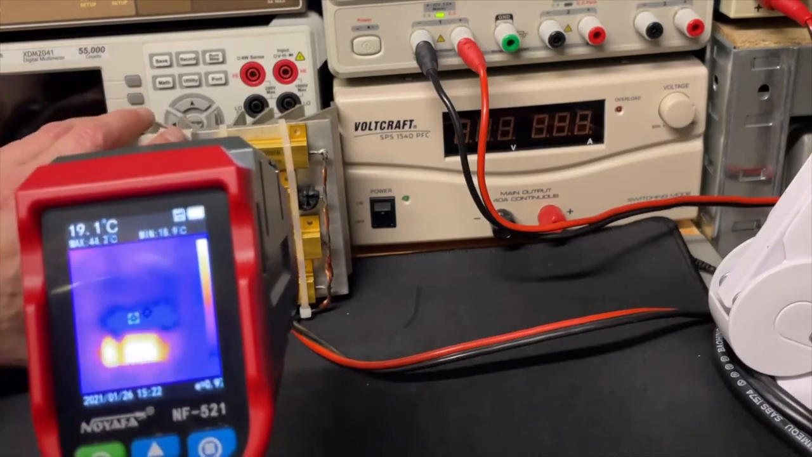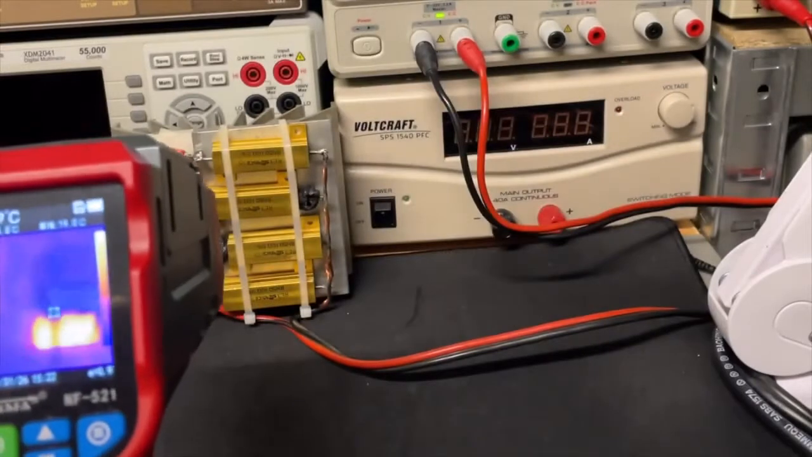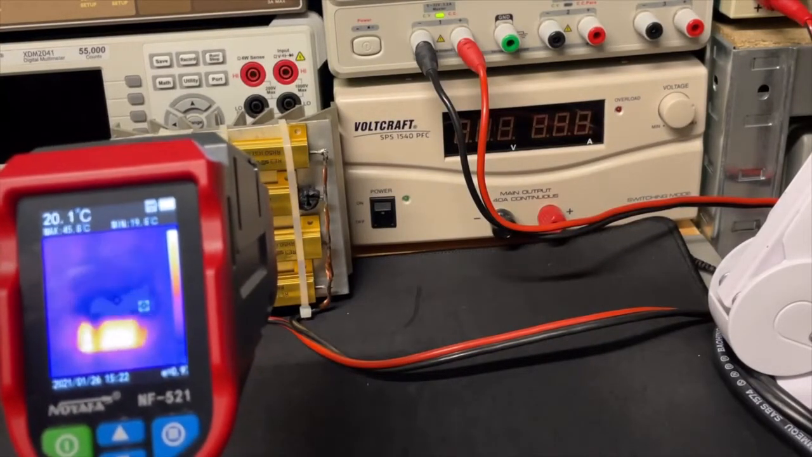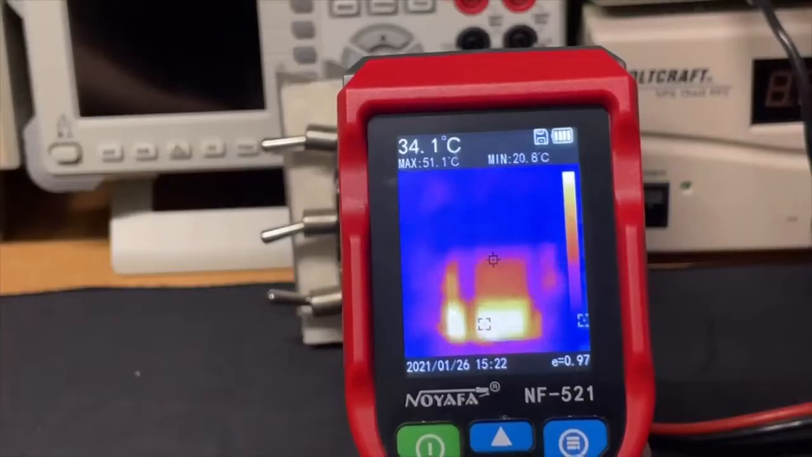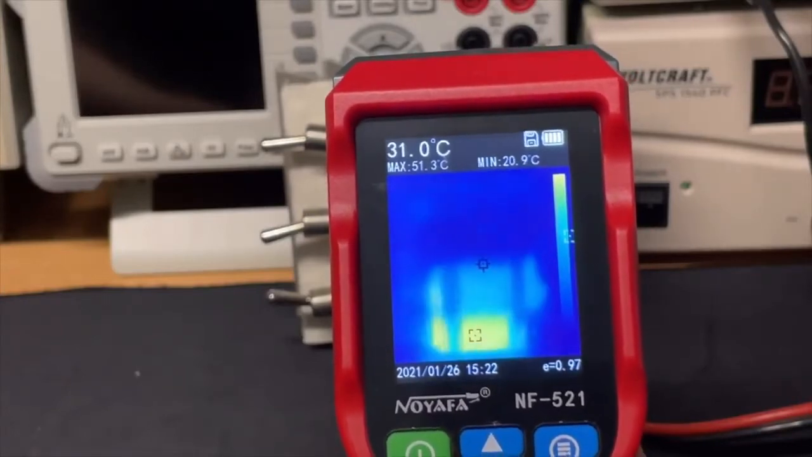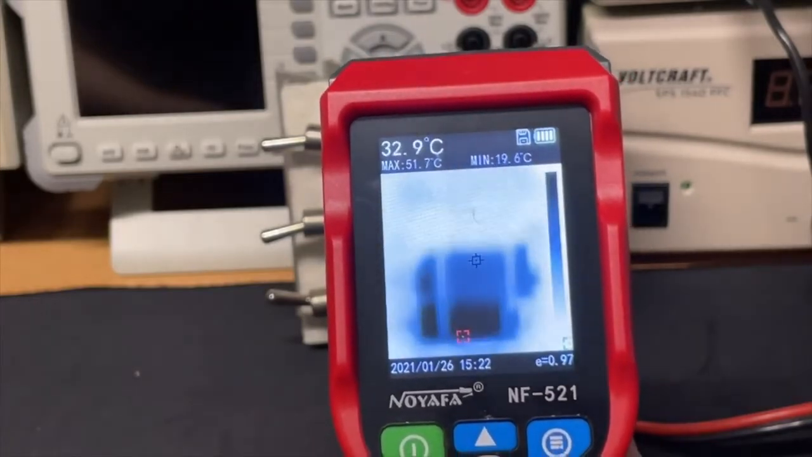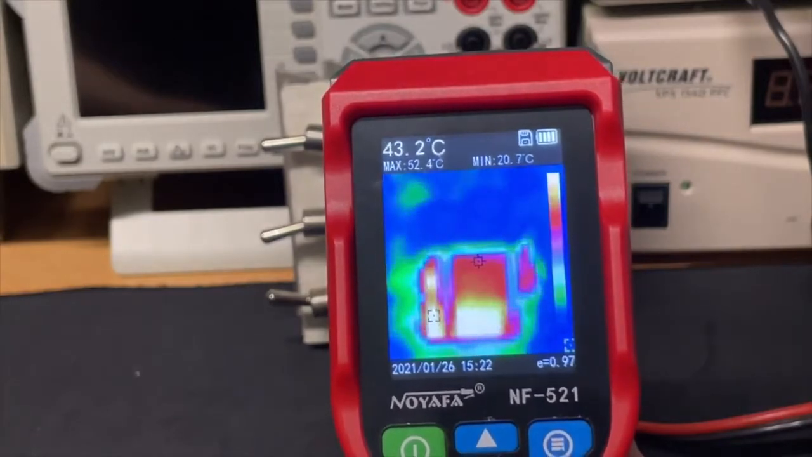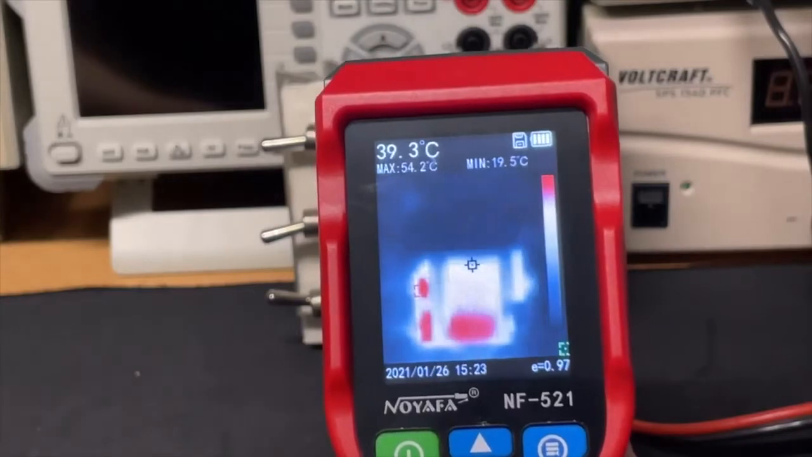Now I switch the switch in, so the second resistor will also heat. We should be able to see that too. Meanwhile, we can go through the colors. Okay, you can see the second resistor now heating. Let's go through other colors. This is the blue. This is black and white. It looks like X-ray. Here we have a rainbow.